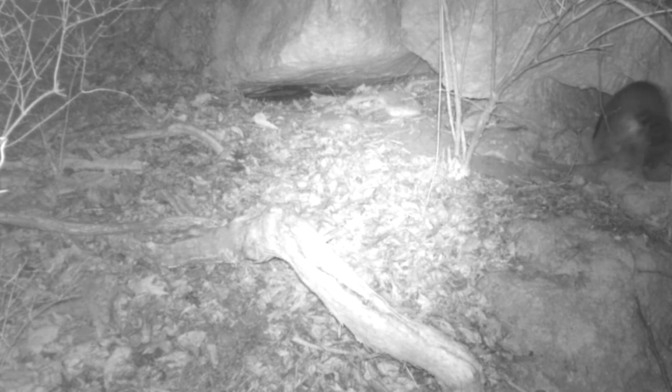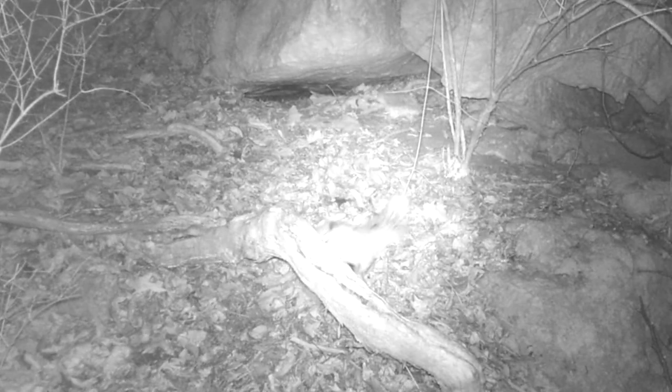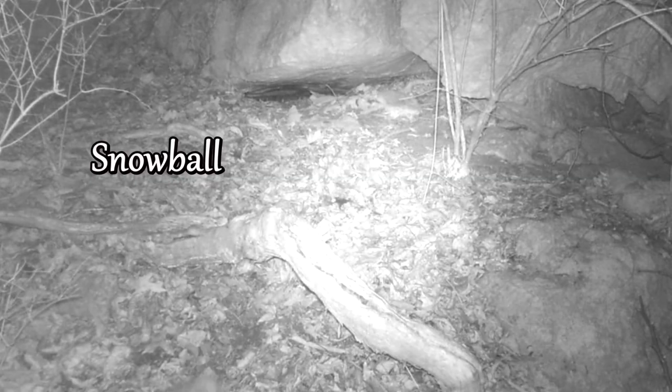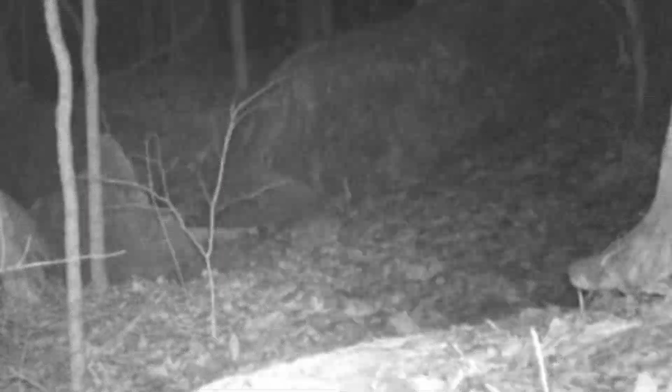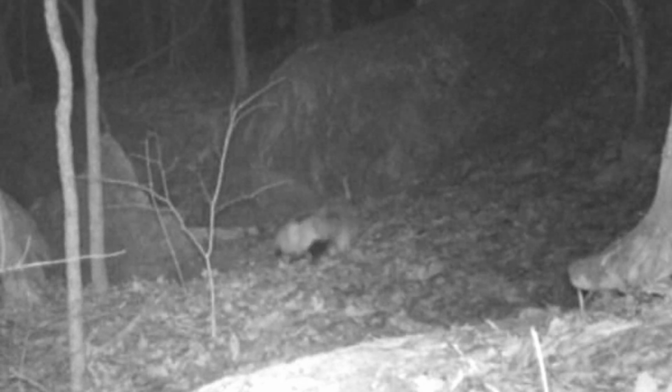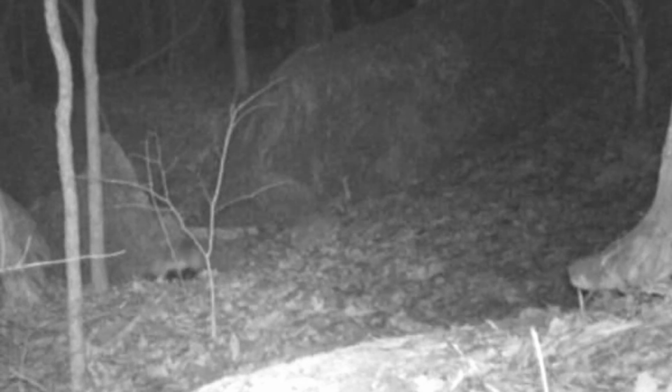Now old Mr. Coon, he don't want to fool with what's in that rock too much. Here's old Snowball. He must have just come out of that rock. He's moving on out, looking for his dinner. Moving on down the ridge. No telling where he's headed.